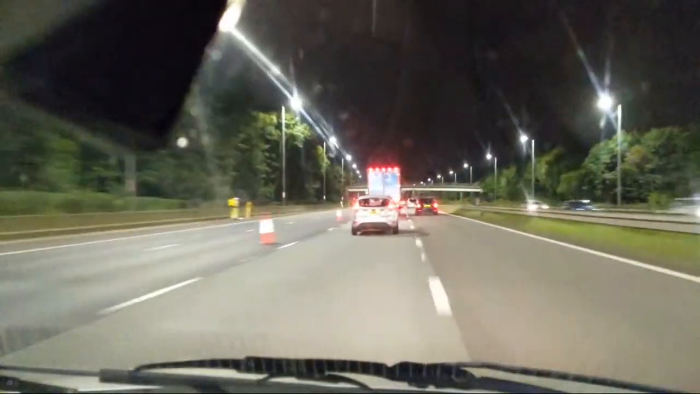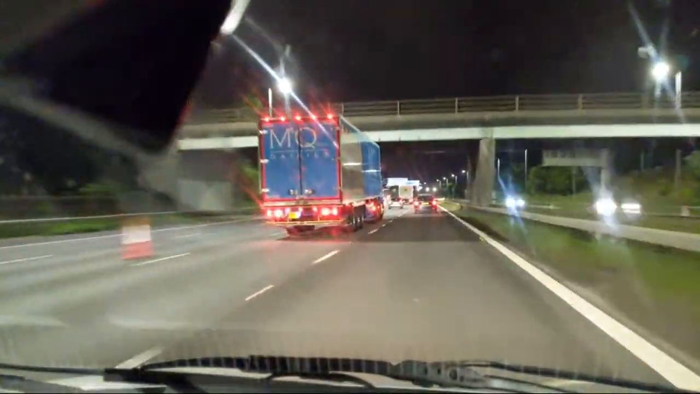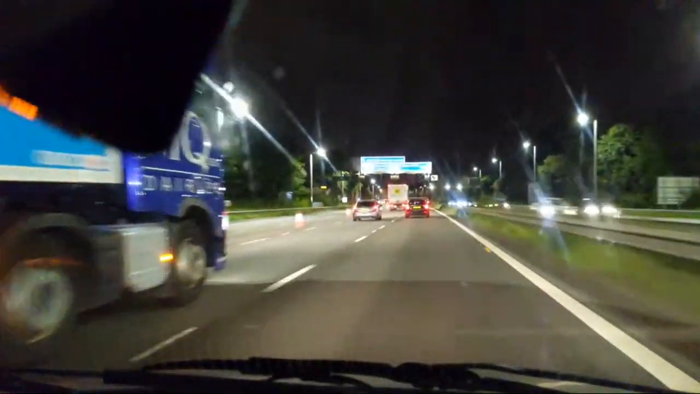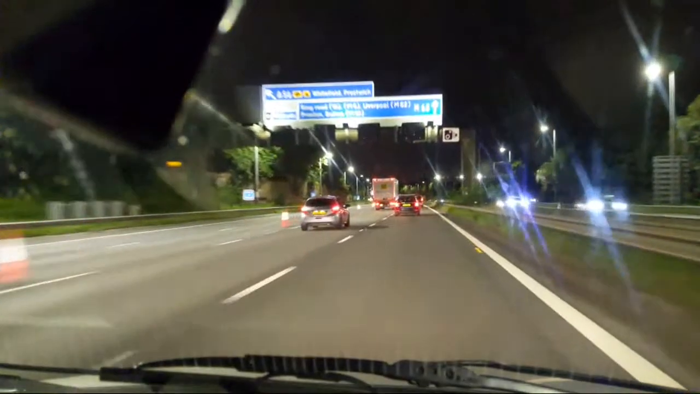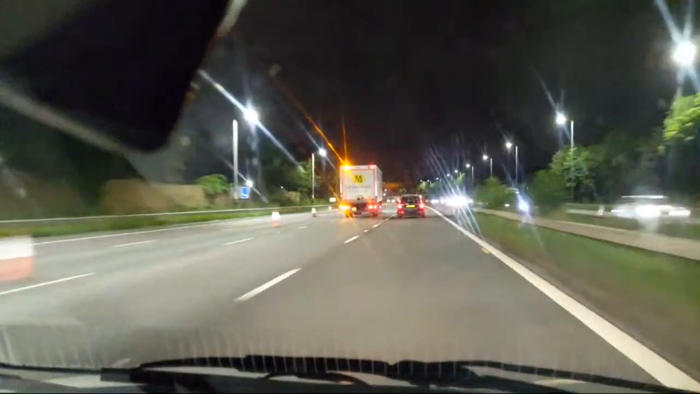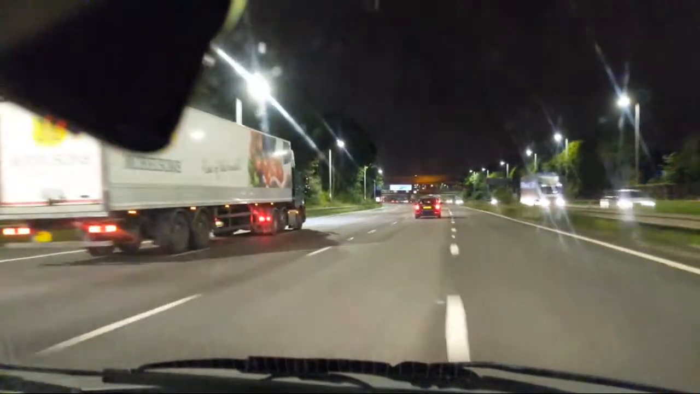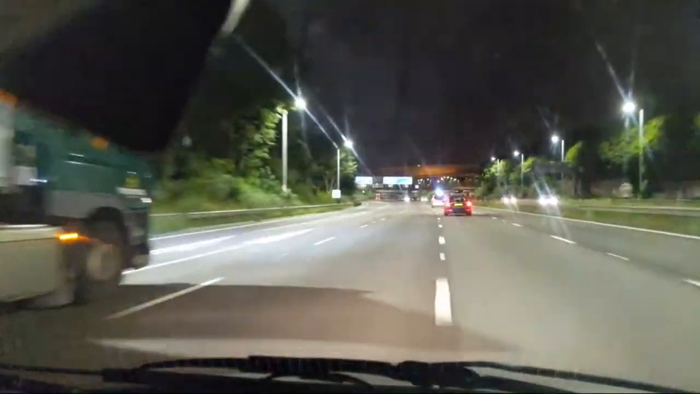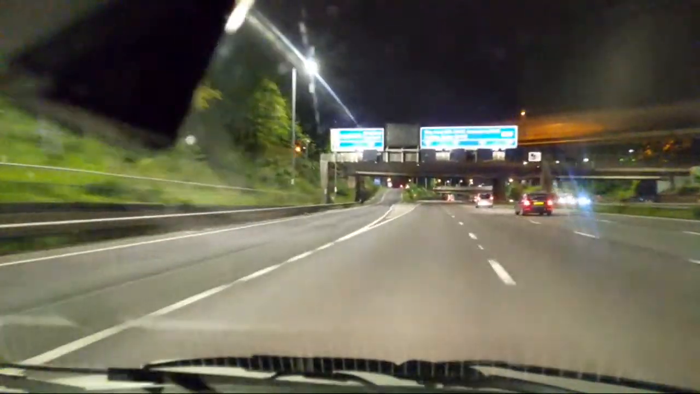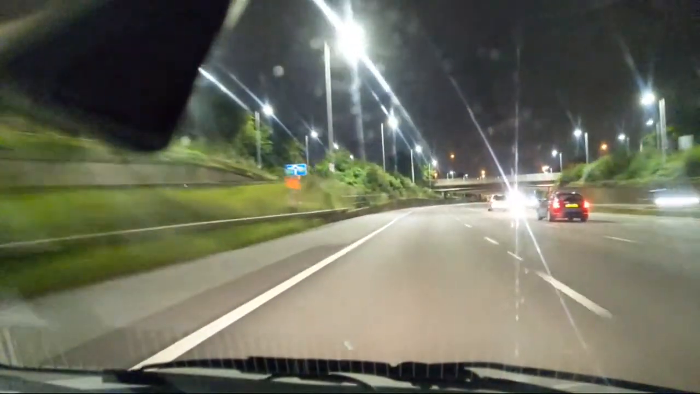Down to 2 lanes on this 4-lane motorway. There's no matrices, I've not seen a single matrix on. Currently doing 60, which seems fair enough. Oh, there it's gone now. Up to 70. It's very, very windy as well tonight. Very, very windy indeed.